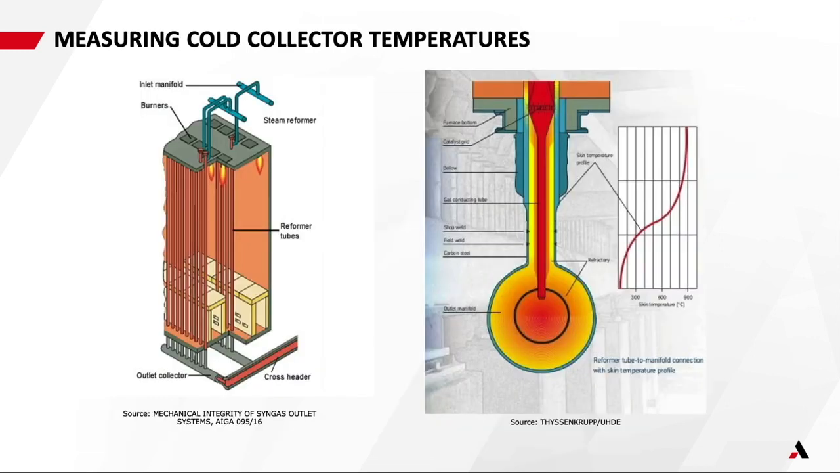So let's talk about some applications. The first application I wanted to talk about is measuring cold collector temperatures. That can incorporate monitoring the pigtail surface, the manifold, the main header of really any type of fired heater, but essentially the most interest we've seen in this area is from steam methane reformers, where you have that very high gas exit temperature, therefore having high tube skin temperatures, and then refractory lined pipework and main headers or outlet